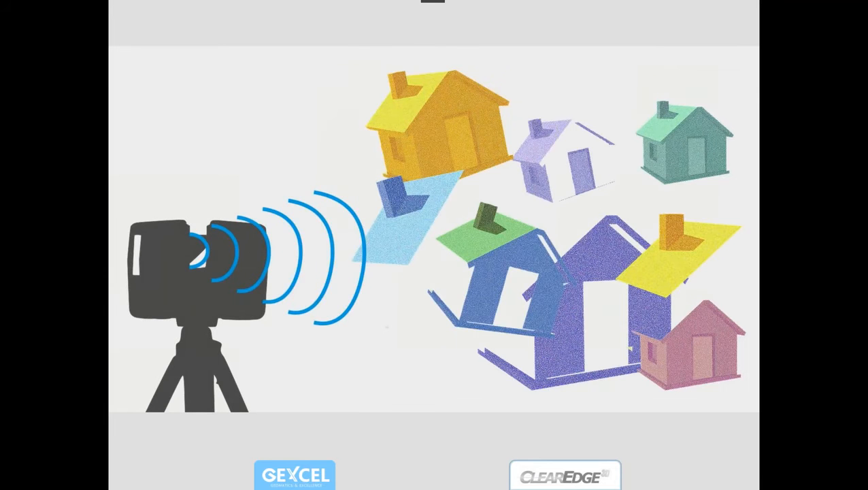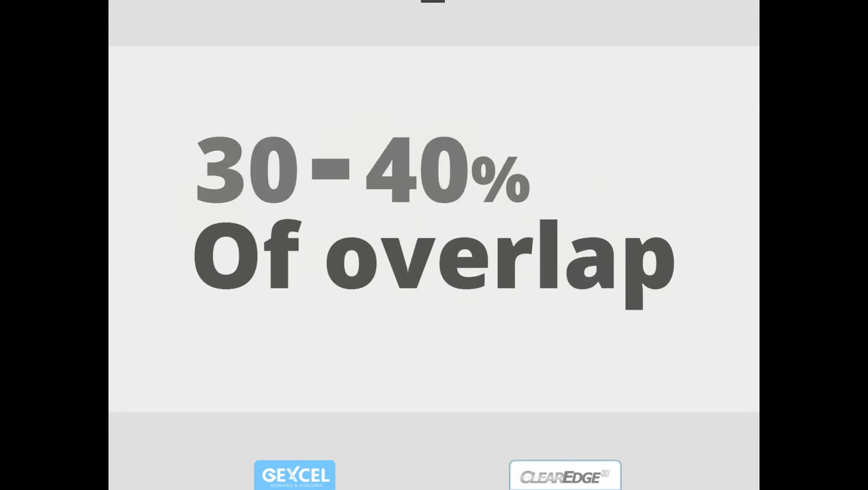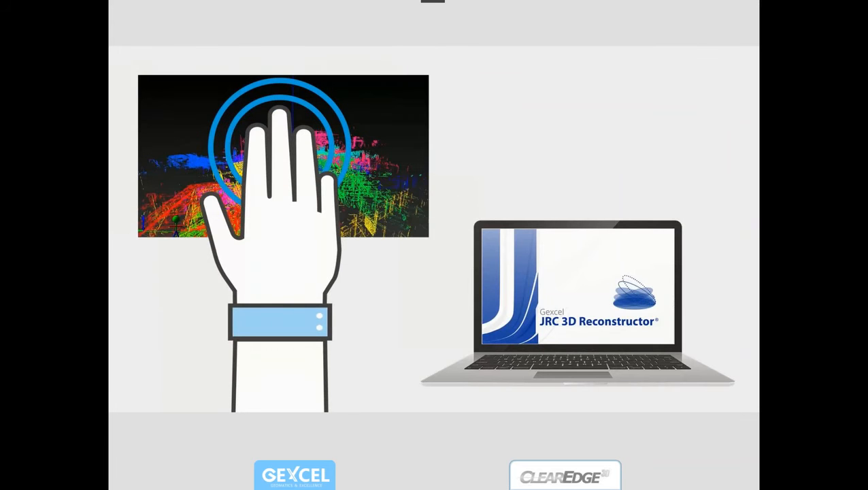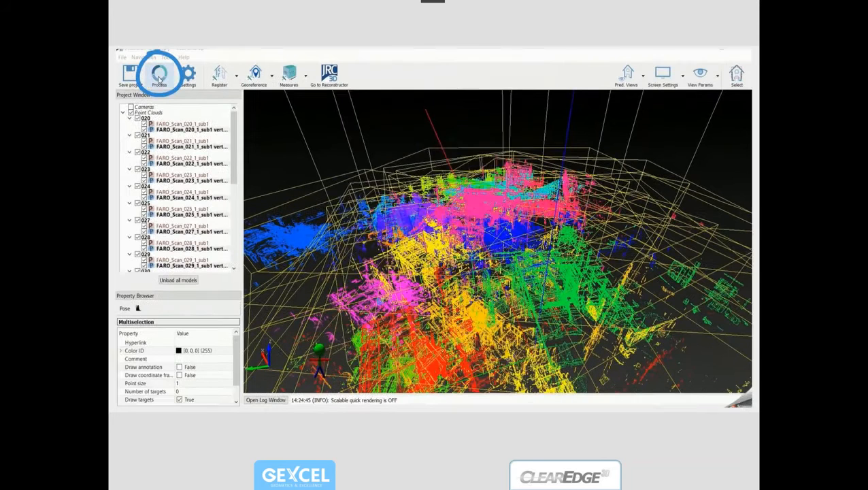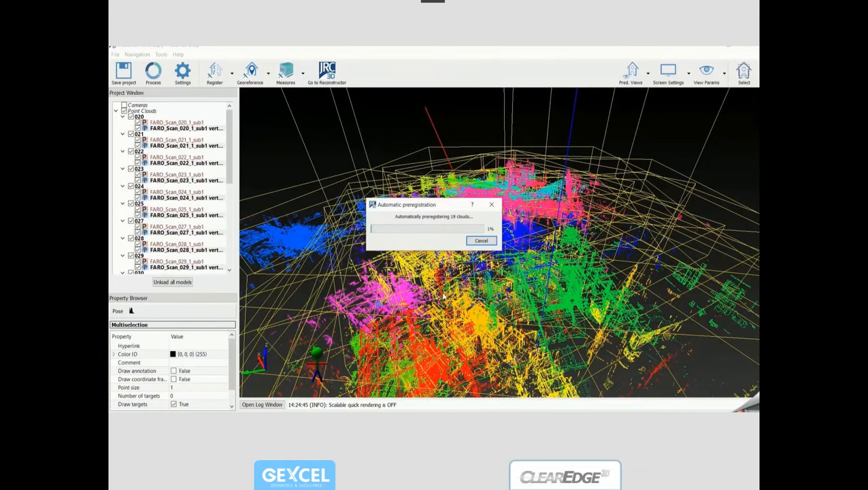As you have also seen before, one of the main problems of each scanning job is to guarantee a good alignment. And if you have a good overlap, like 30–40% in the scan, what you can directly do in LineUp Pro is to bring your raw data directly in the software. A wizard guides you to select the proper parameters, and the automatic pre-registration starts.